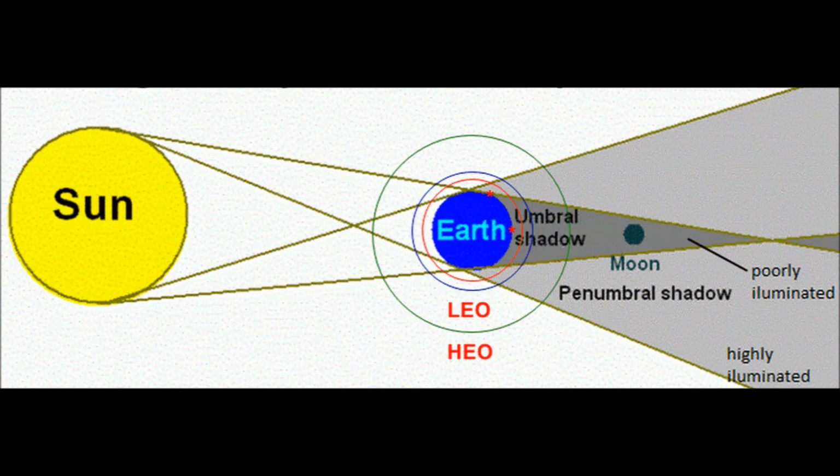Now, if you're at the arrow stick that's on the Earth's circumference and you're in a straight line between the sun and Earth, well then everything is going to be blocked by the umbra, unless it's a high or low inclination orbit. This is assuming orbits around the equator.